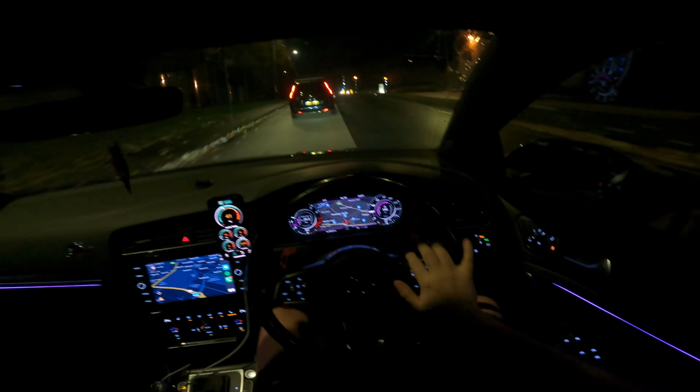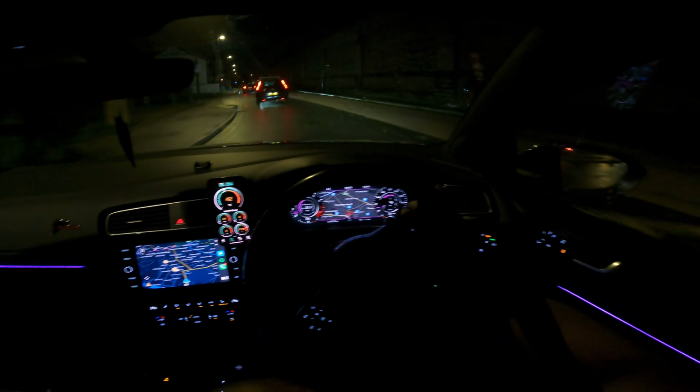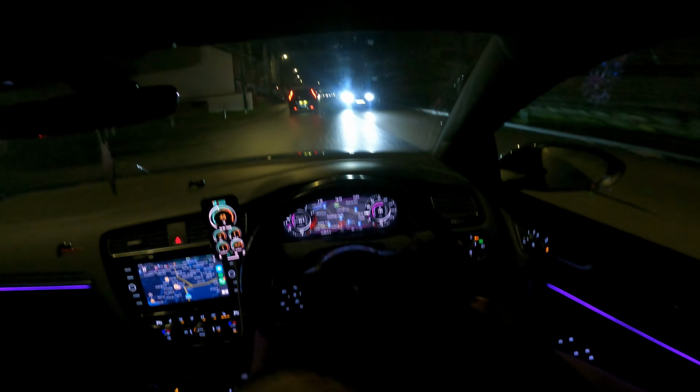So if you are or have a Mark 7, Mark 7.5, or even a Mark 8, I think they do maps for as well, you guys can get the Integrated Engineering map on your car.